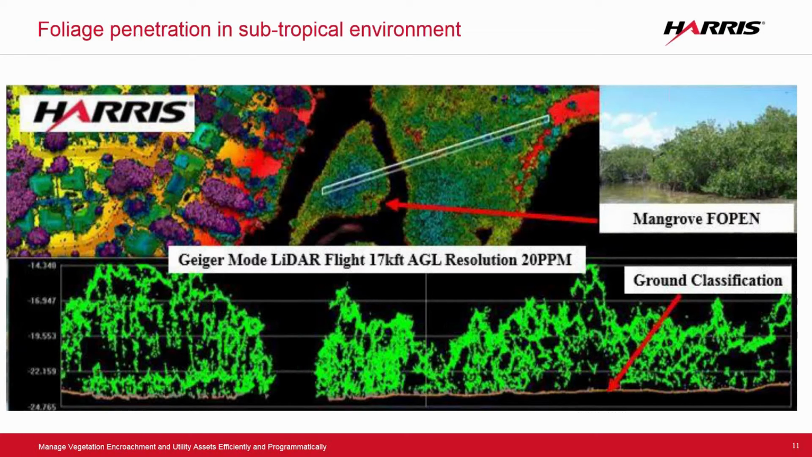There's been a lot of discussion in industry about whether Geiger-mode LiDAR works in foliage environments because it's not a multi-return system. This is an example again in Florida showing you a very thick mangrove swamp, and you can see excellent foliage penetration, a lot of points on the ground. And we can really derive very high-resolution terrain data, wires, poles, buildings, other infrastructure. So again, this was flown at 17,000 feet, not 1,000 feet off the ground.